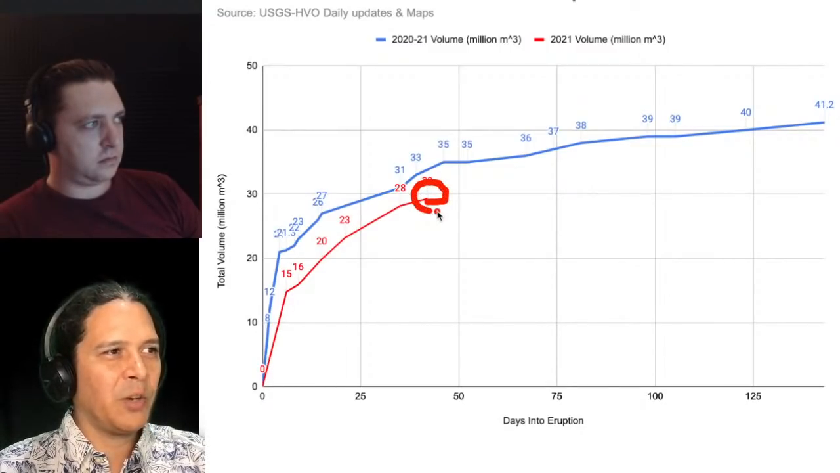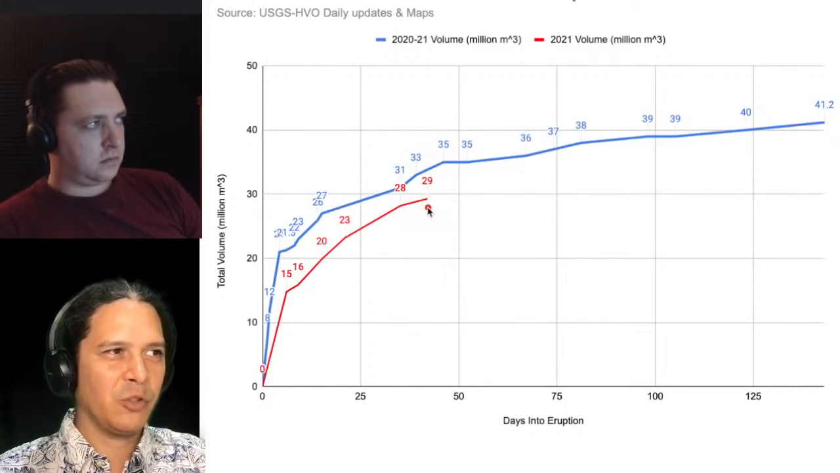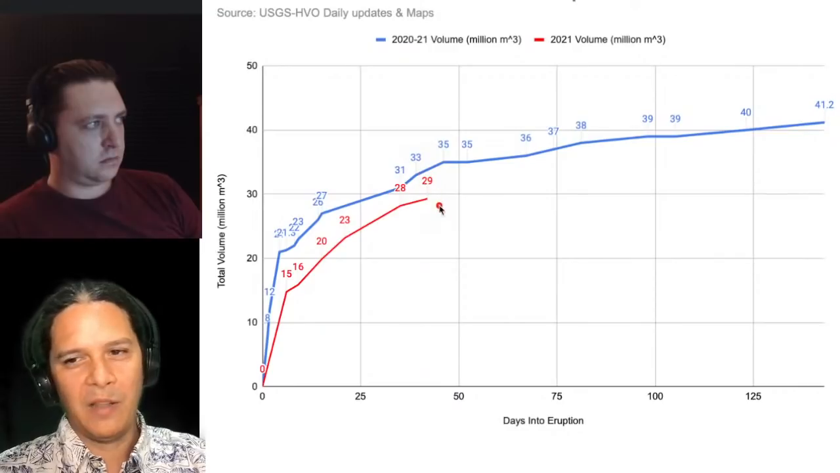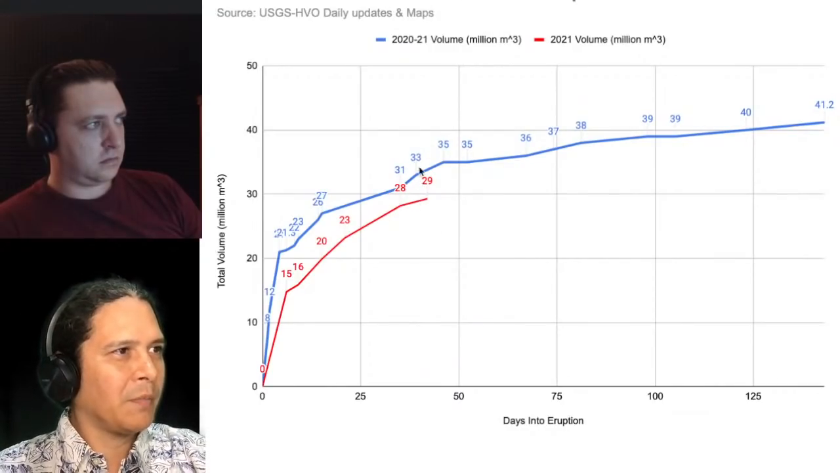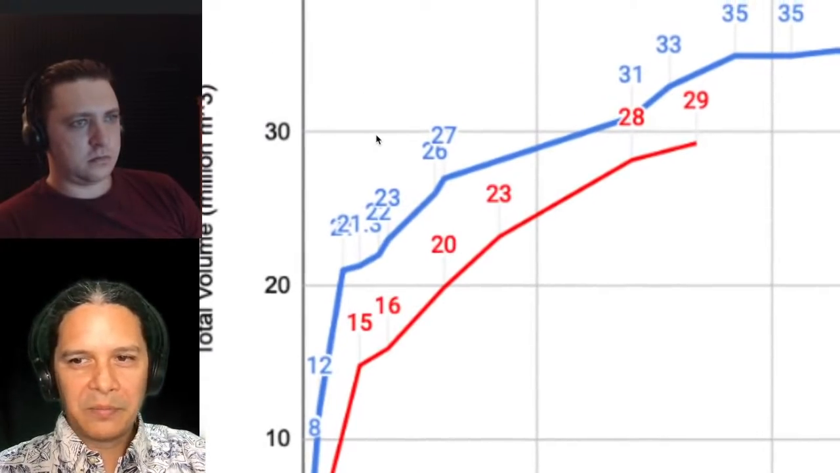Our eruption is still a little bit smaller in September 2021 than it was in December 2020. So December 2020 being the larger eruption, slightly, marginally, this far here. Maybe I should zoom that in, so if anyone is looking on a smaller screen here, they can maybe get a better view of that.